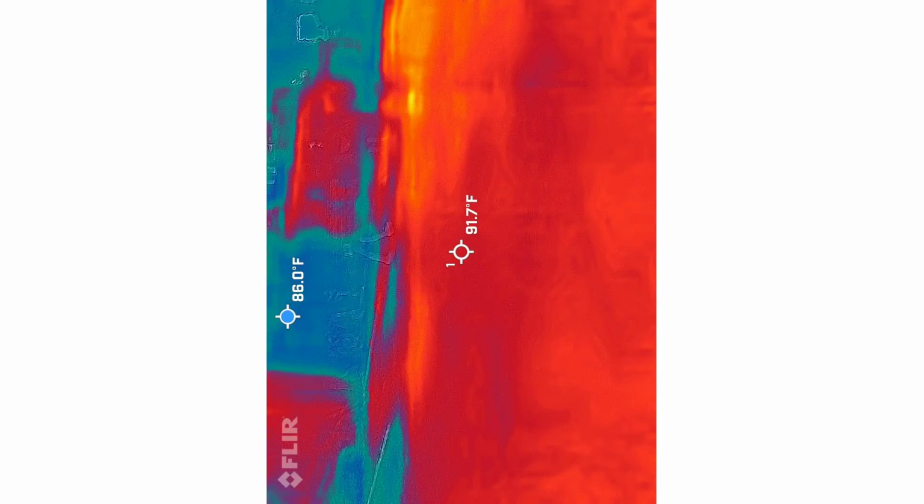Make sure the range wasn't messed with. Try to keep the range pretty tight, because you can make it pretty big where it'll emit that EMF field all the way around. I just don't like all the bugs flying through it.